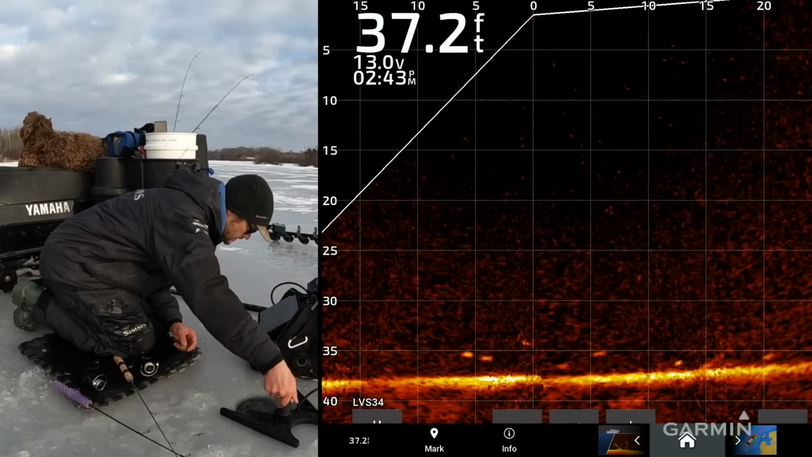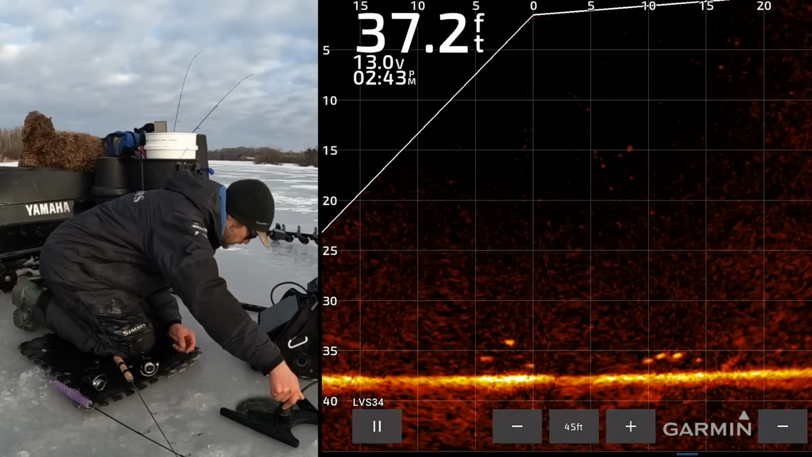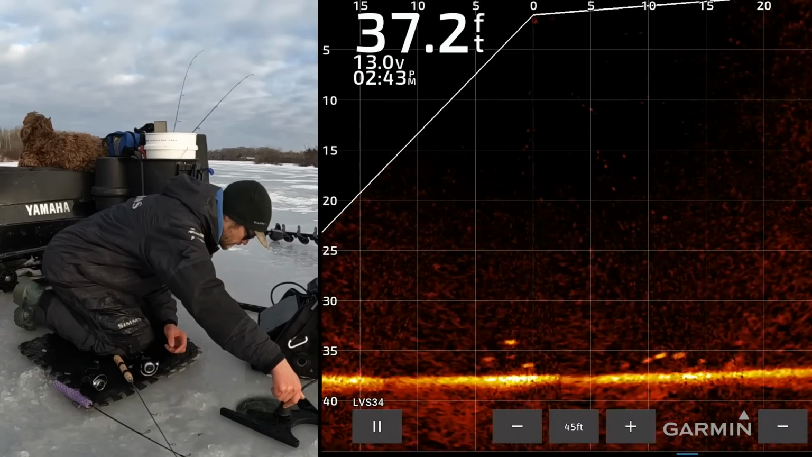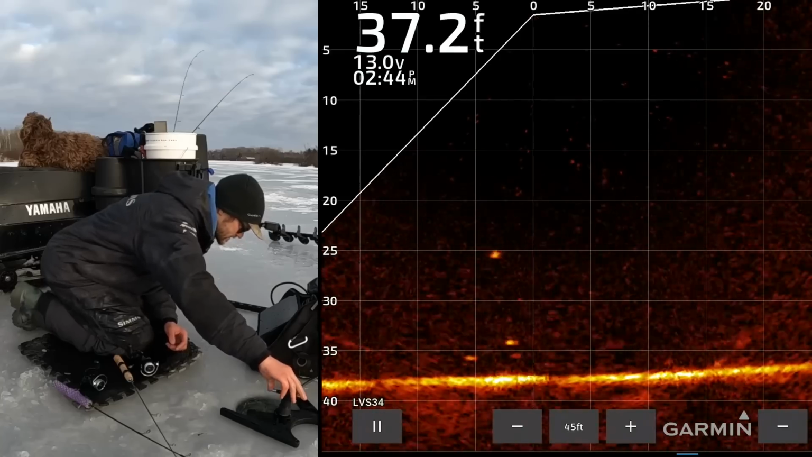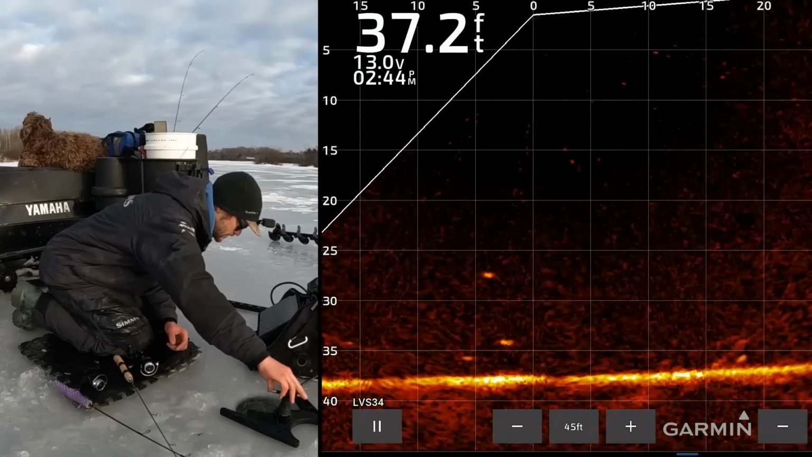Where is he? There he is. Right there. 14 feet, 15 feet, 16 feet, 18 feet, 20 feet. More air bubbles coming out of him. I don't know if that's actually coming out of his belly or caught in his gill filaments or something, but